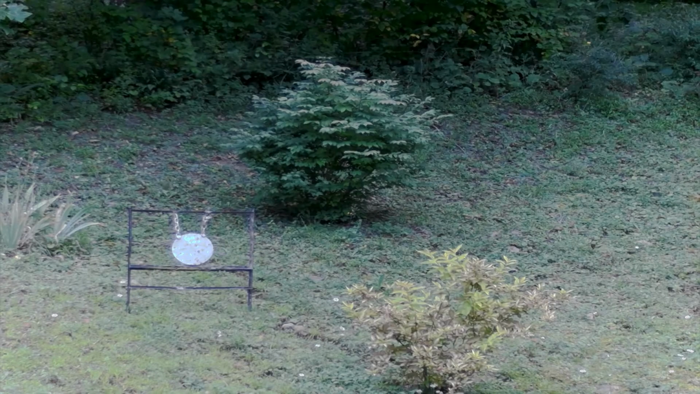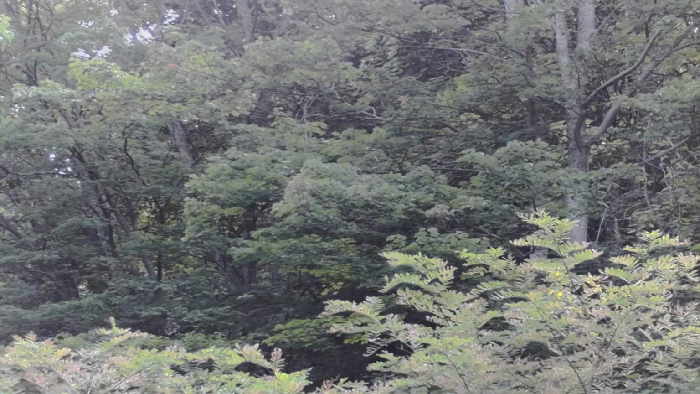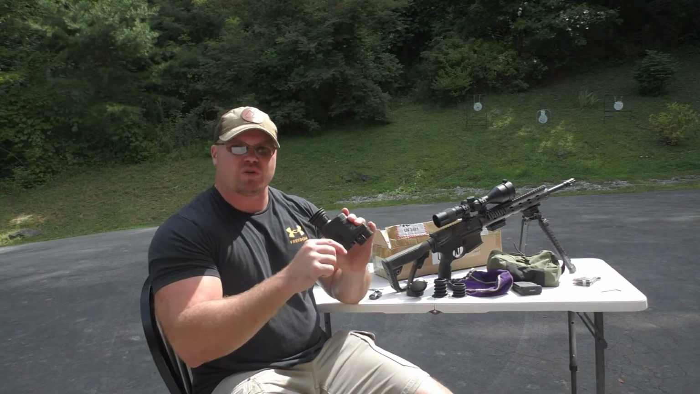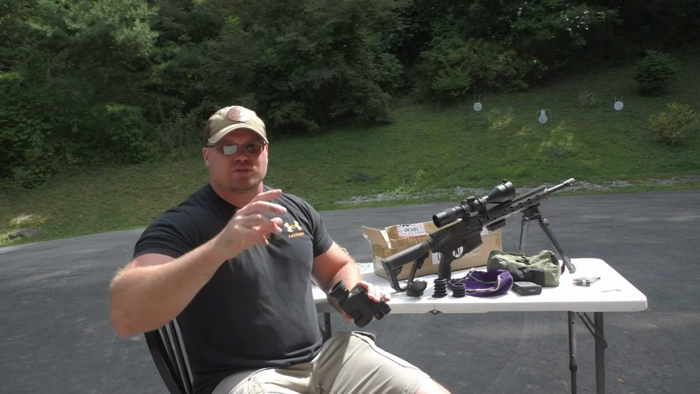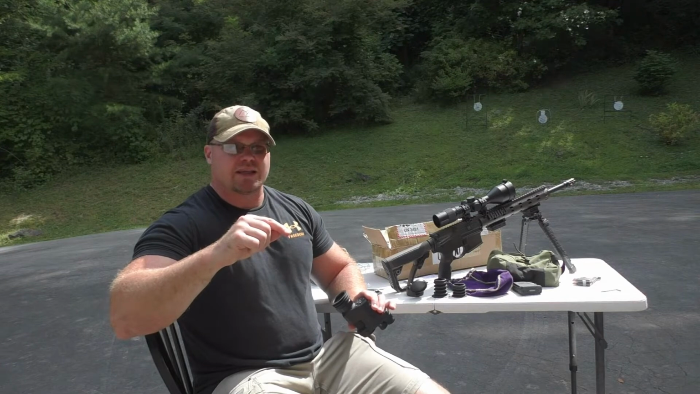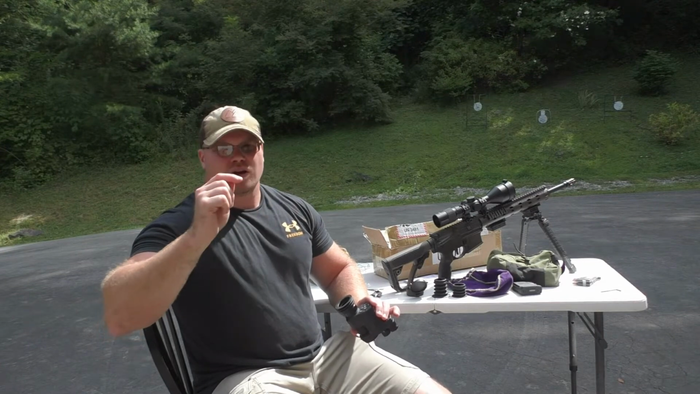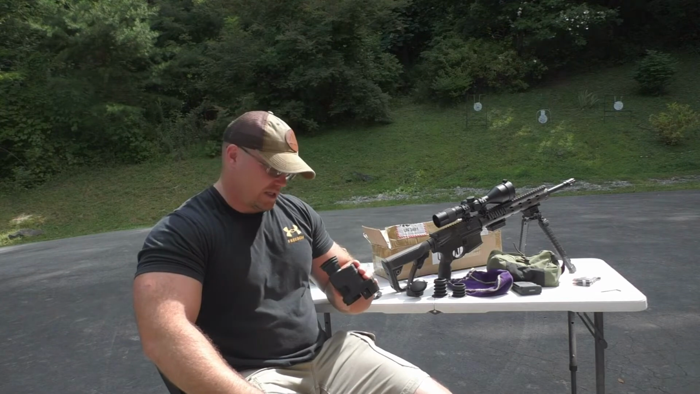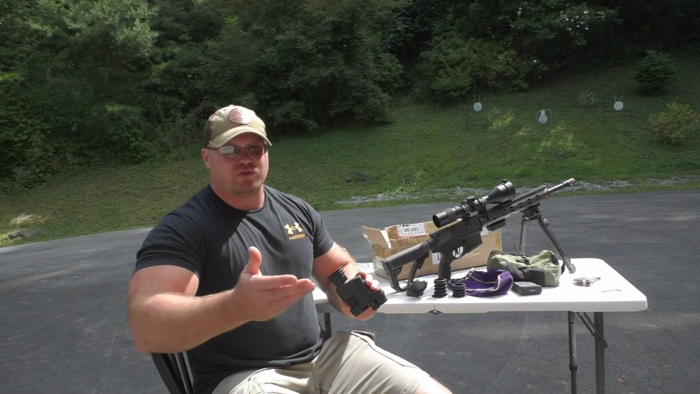Now, if you want to look at your video and your pictures on this before you put it to something else, this same button that's on the right hand side, that is the menu button, you just hold that down and it puts you into your videos, and you can watch your videos. Hold it again, puts you into your pictures. Hold it again, and it puts you back onto just the main screen again. So pretty simple function, really.